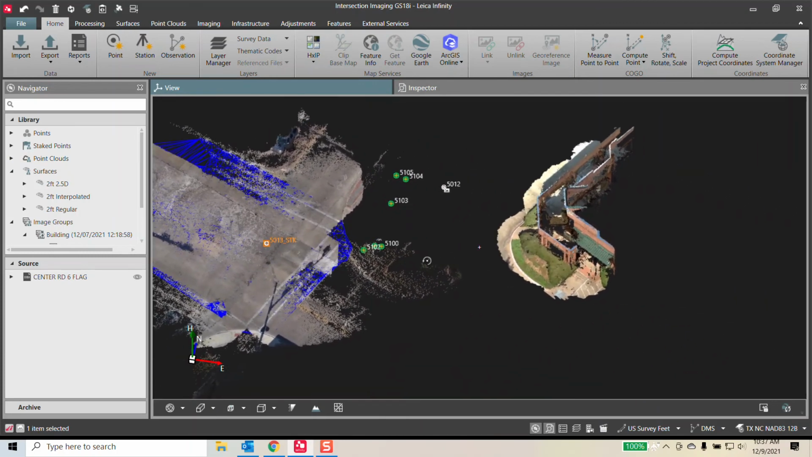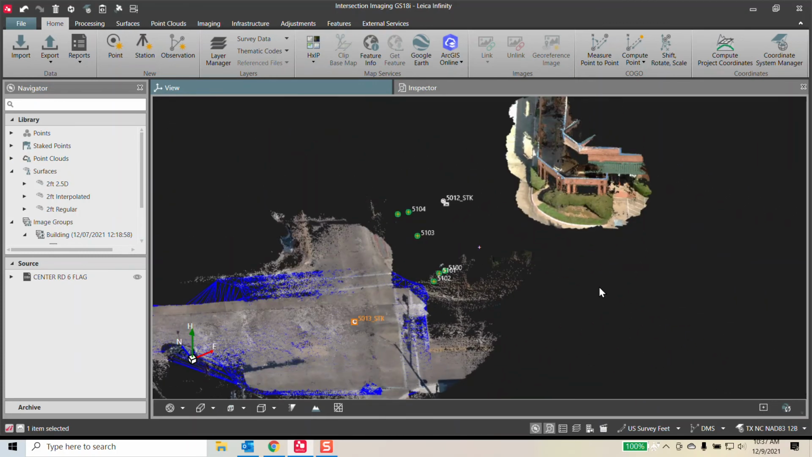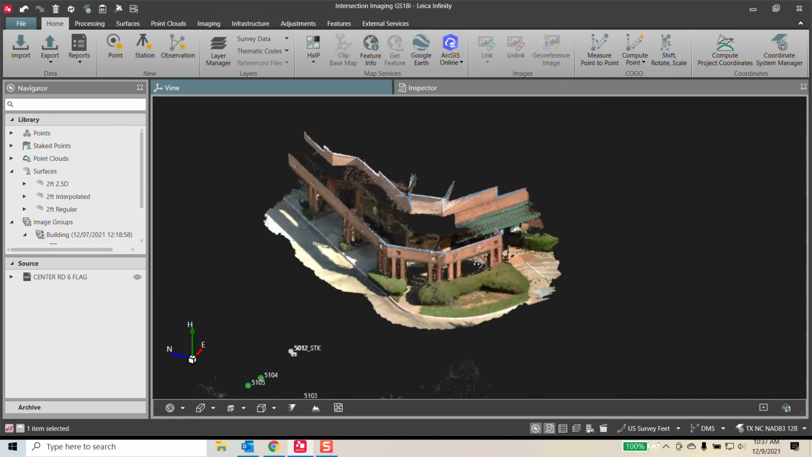So yeah, guys, I am just ecstatic at the quality and the capability of that GS18i.